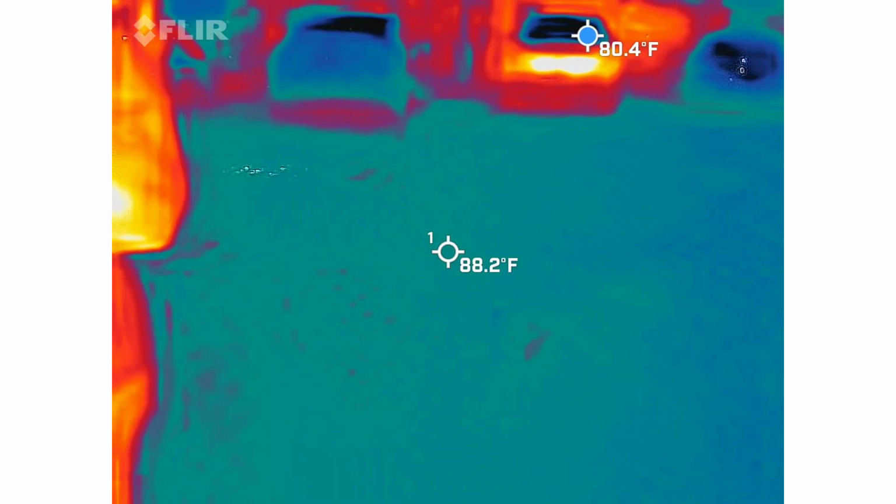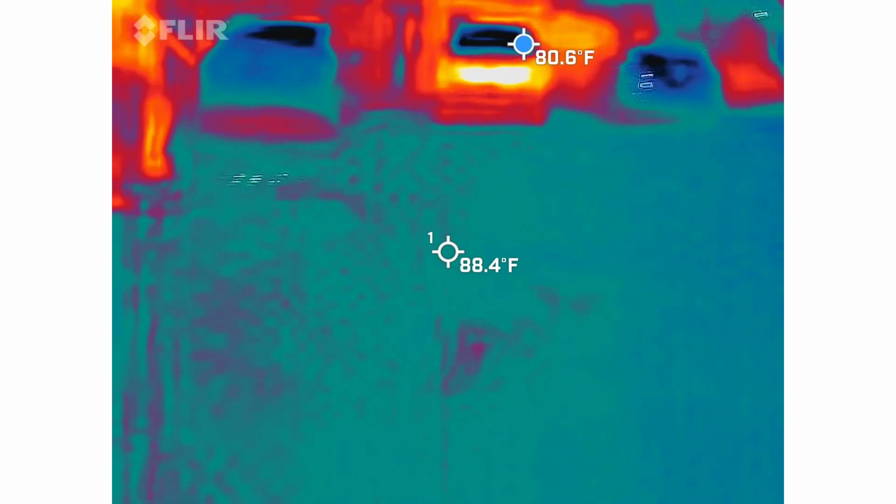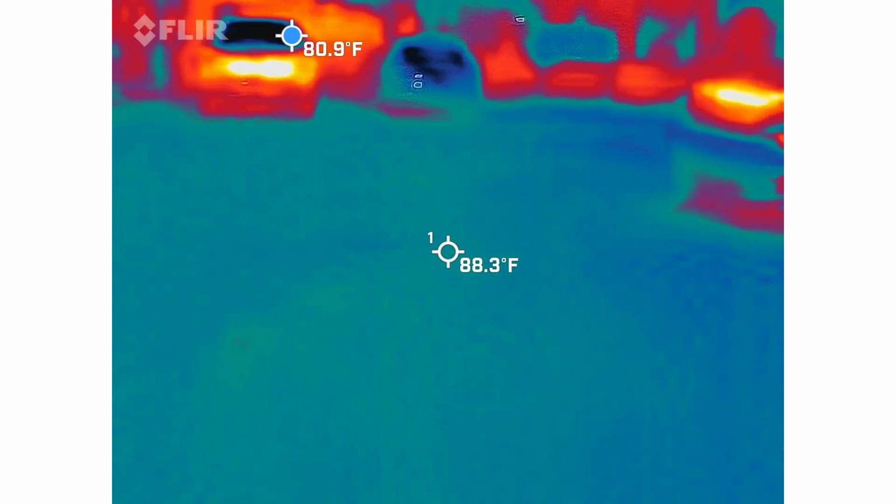I just saw something move. Maybe lights are playing on my glasses. I thought I saw something just move over there, but I don't normally do that. I'm like, is there a cat over there? That was my first instinct.